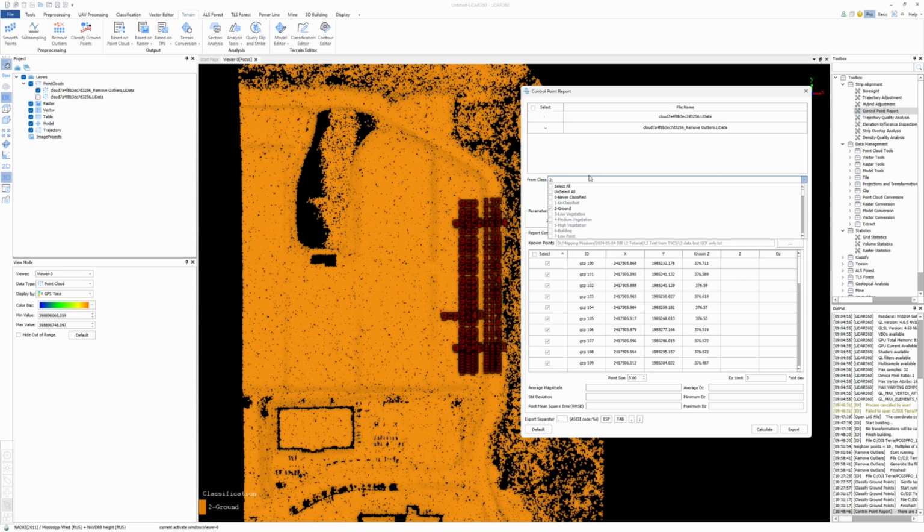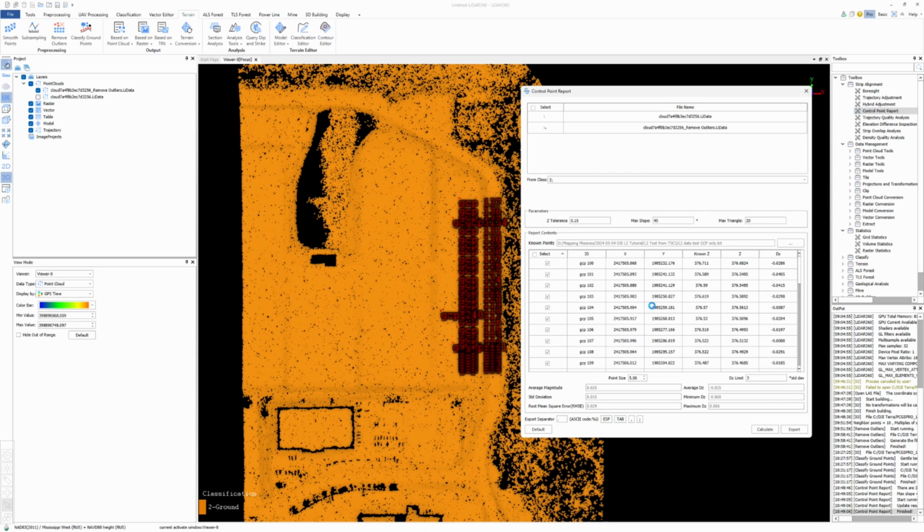I only want to look at ground points, so classification code number 2. That's all we want to look at. I'm going to hit calculate. And here we are right here. So when we look at the ground point classification, man, this is very good. This is very, very good.